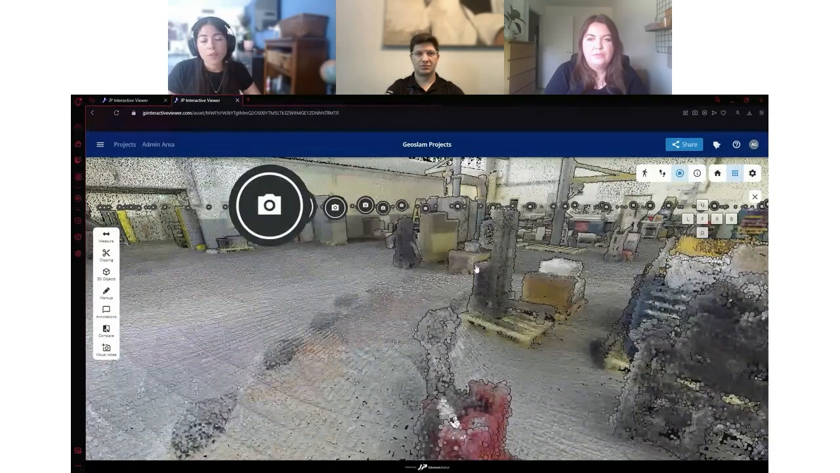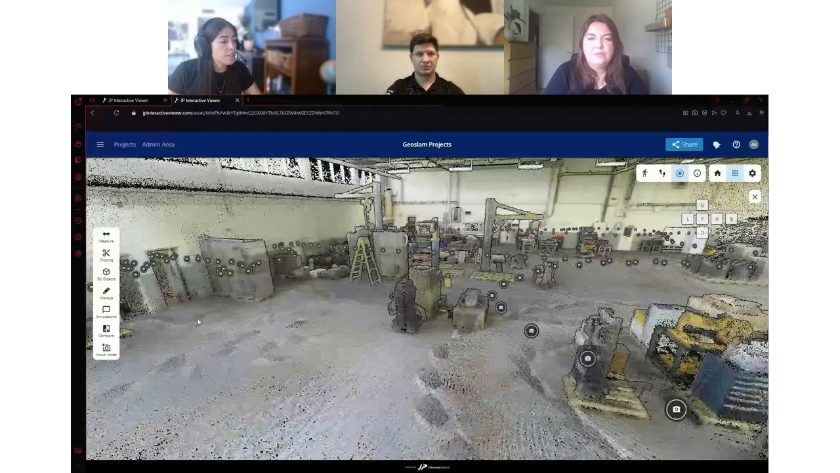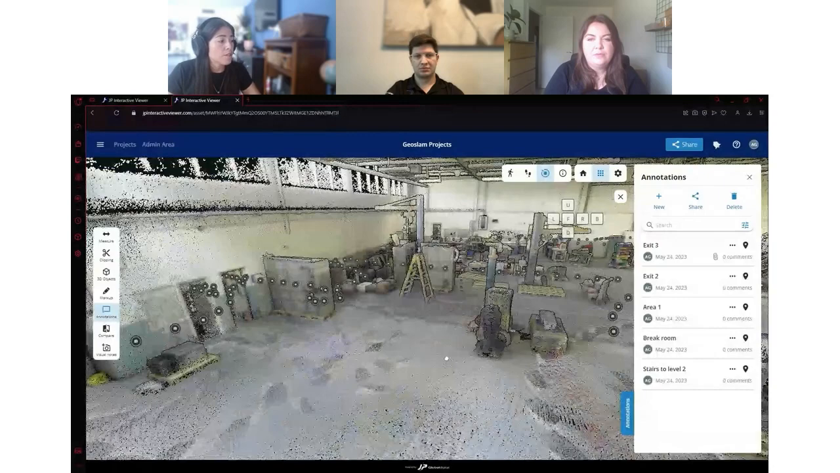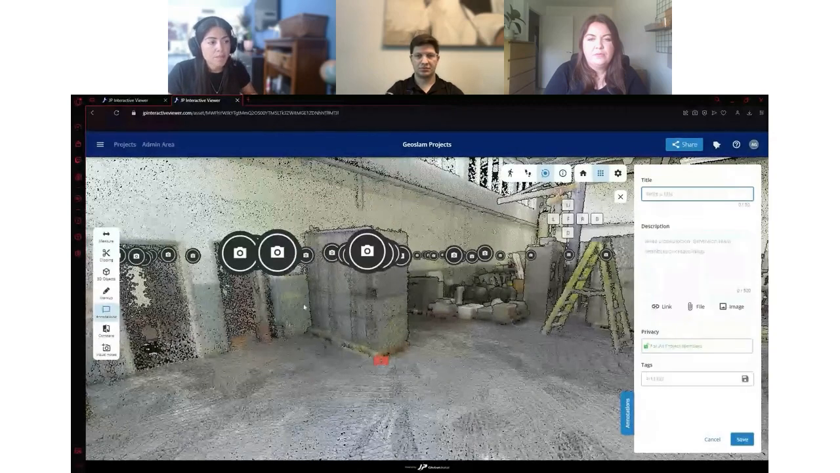One of the most important features in our tool, and the main reason that we're trying to accomplish this, is the annotations. So basically, with the annotation tool, you can create digital walkthroughs or agendas. So if, for example, you want to show someone this specific piece of equipment that's here, you can create an annotation, and that will create a point of interest from that specific view.